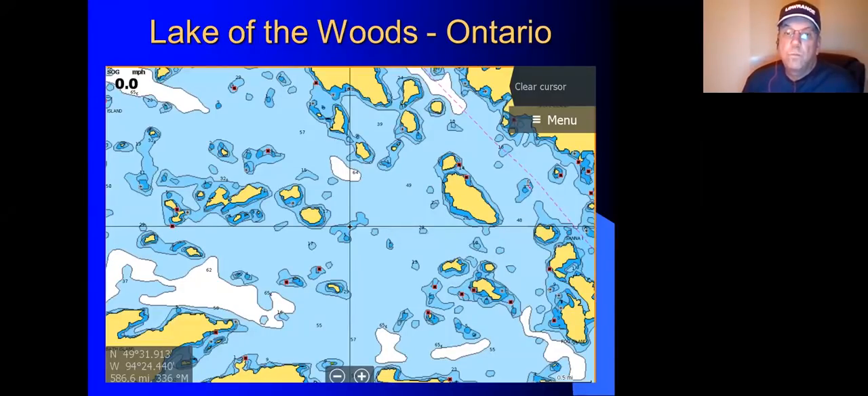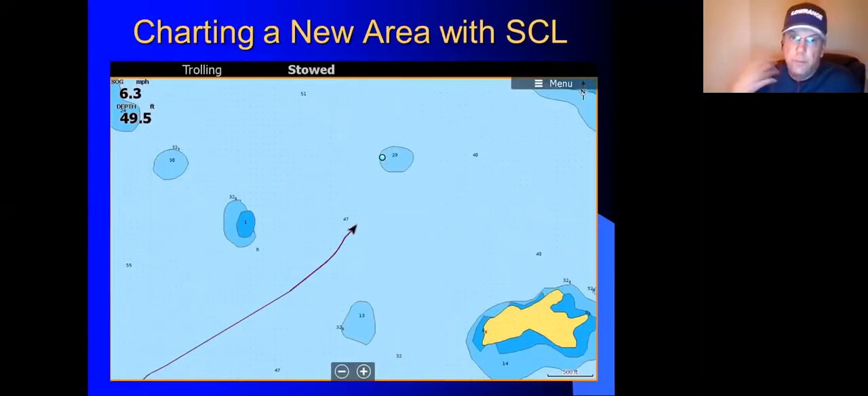So with the introduction of SonarCharts Live, it has totally opened up different areas, particularly on this body of water, where I can fish that I never fished before. And it's because I can actually get more data, I can learn more about the structure, and actually make a decision on any given area, is this somewhere where I want to fish.